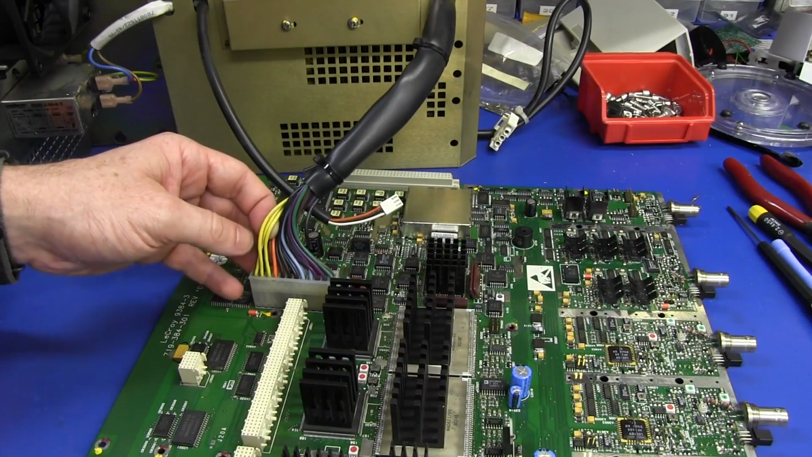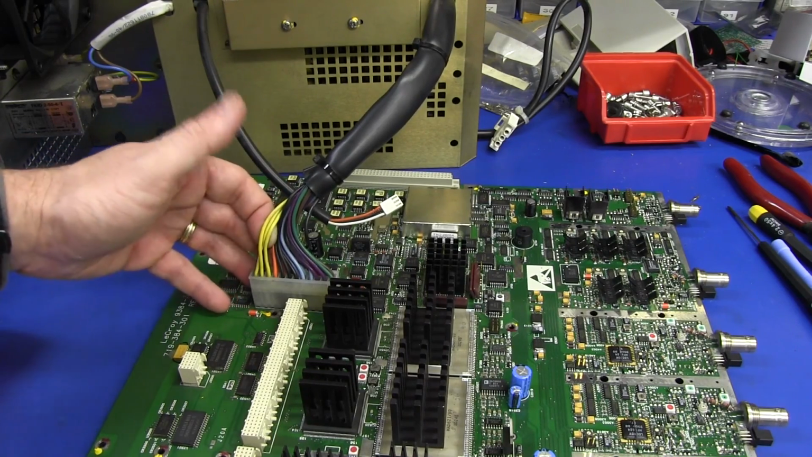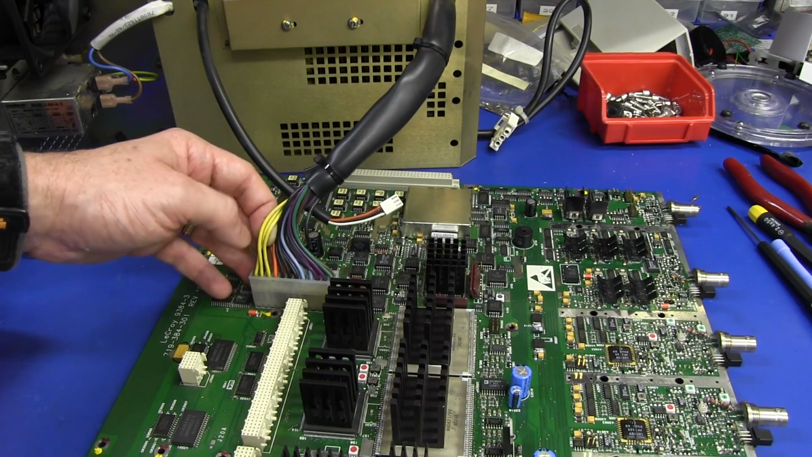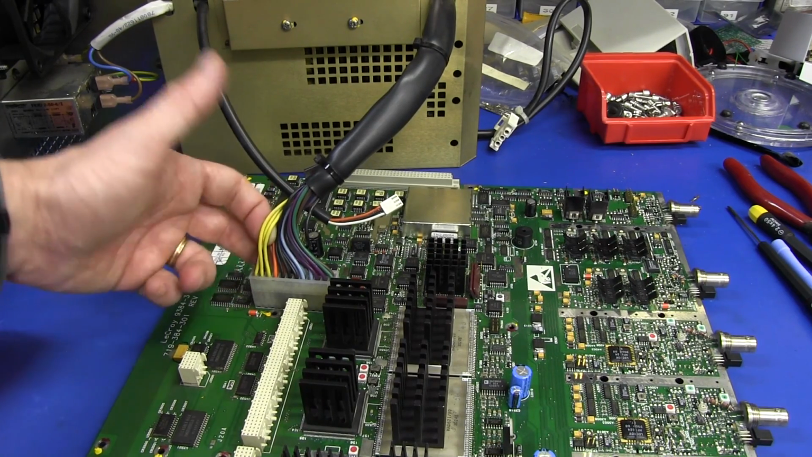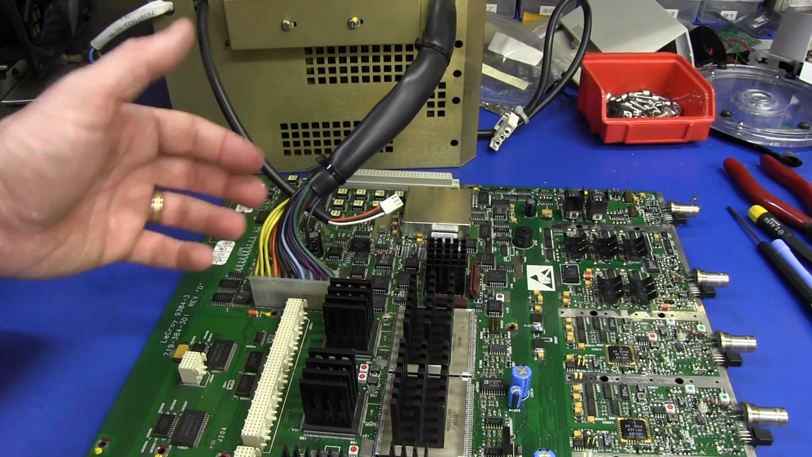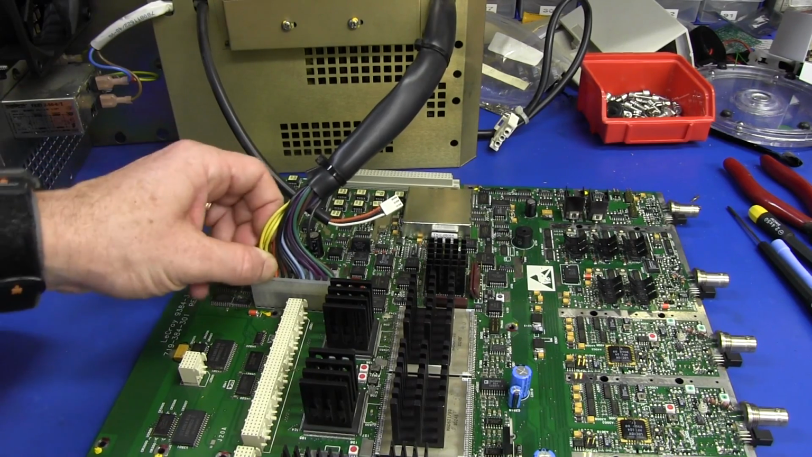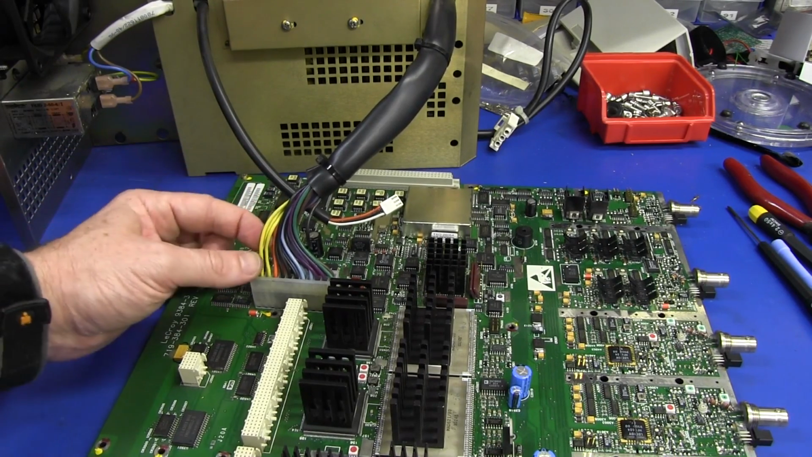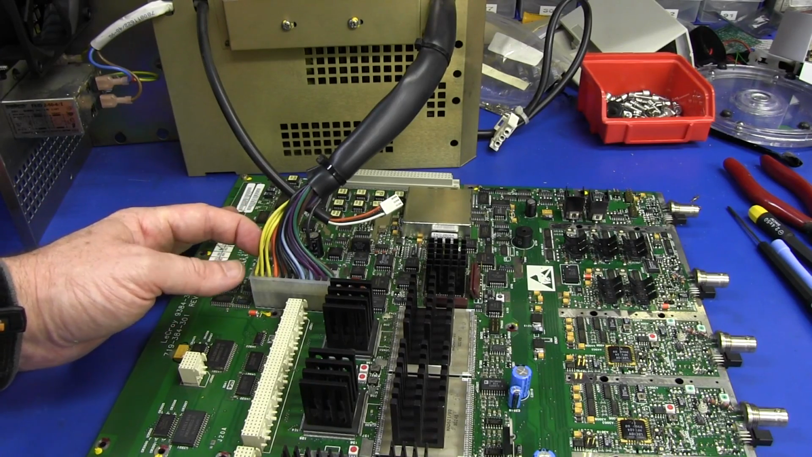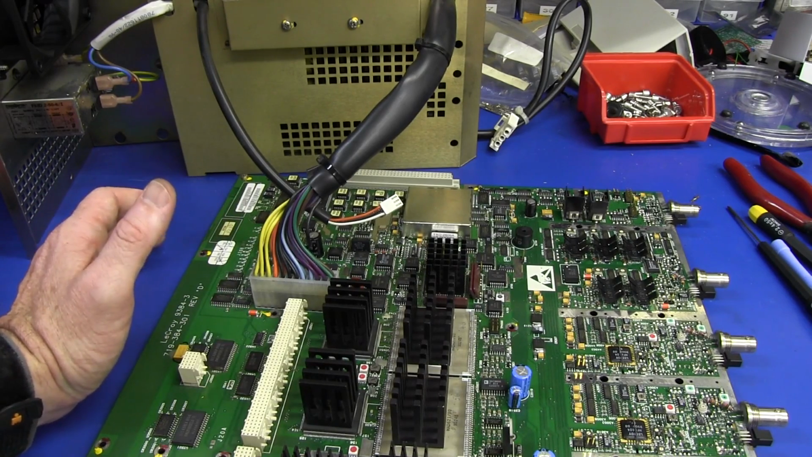Now I think we've gotten to the point where we probably have to power up the other rails as well and just see what our current draw is on that 3.3 volt rail. And yes, I've measured it, and this 3.3 volt rail does seem to be dead on this power supply. So the power supply seems to have died. As I said in the first video, the teardown, of course, it was actually working, and then it died. So I suspect that the short eventually killed the thing.